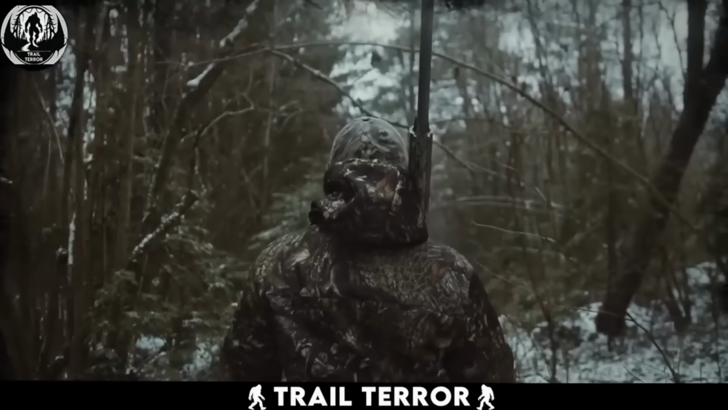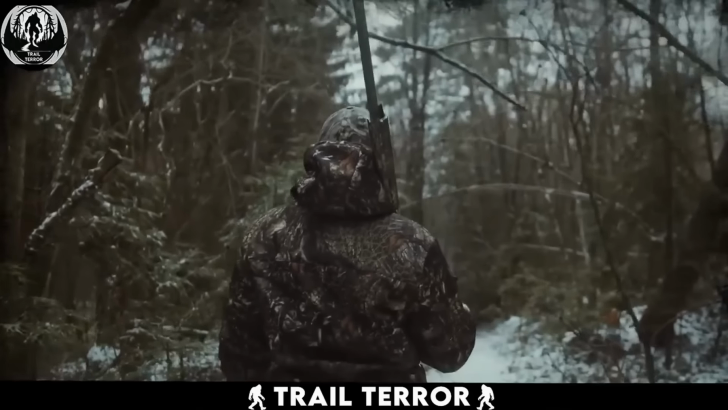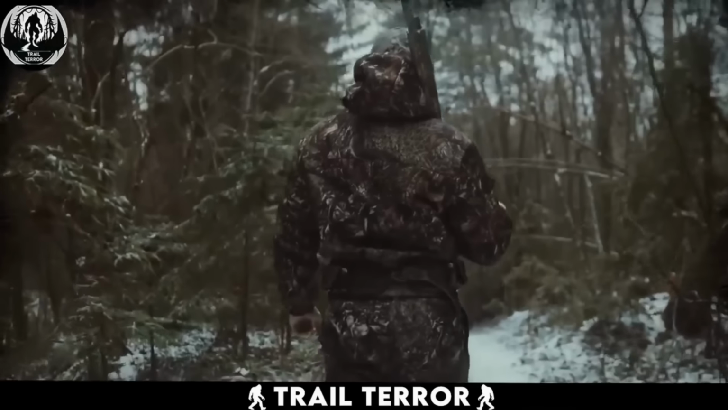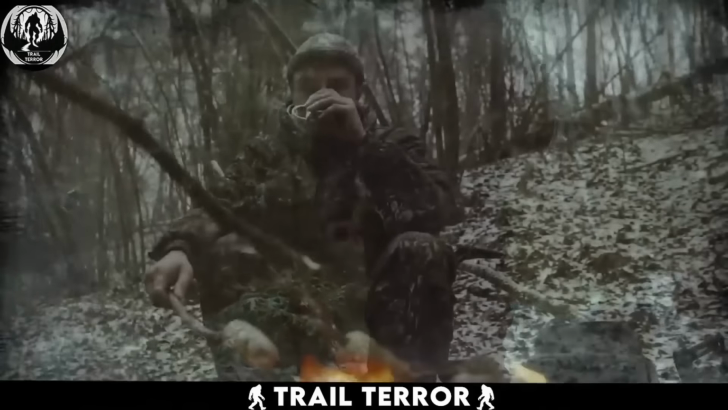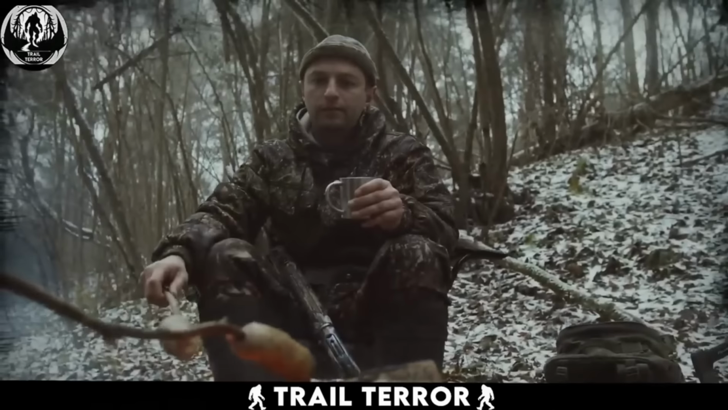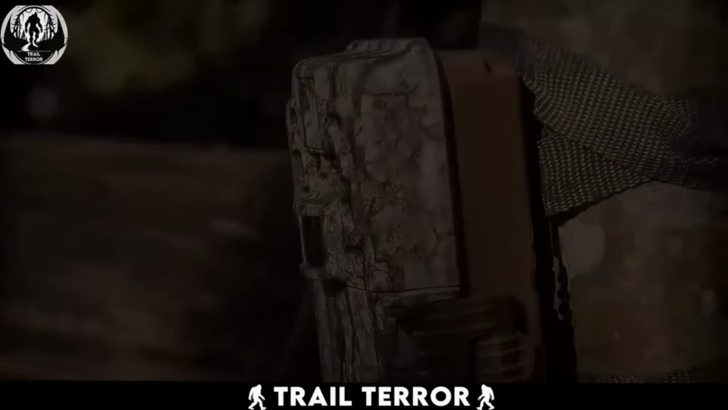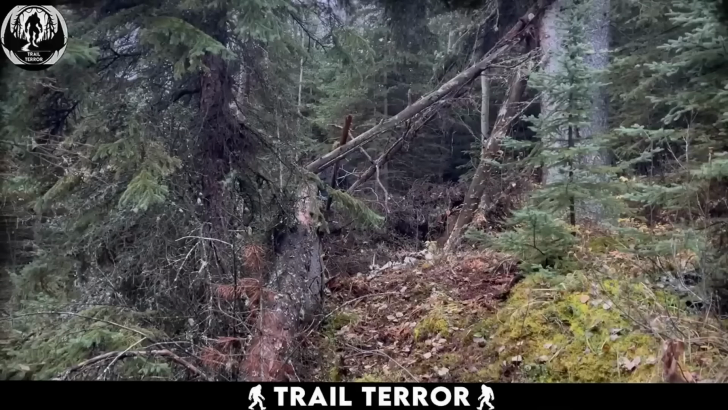This video originates from a hunter who discovers human remains near his hunting camp, concealed in a shelter crafted from limbs and branches. After camping nearby and returning the next day for further investigation, the hunter and his companion set up a trail camera pointed towards the shelter. At sundown, they captured this.